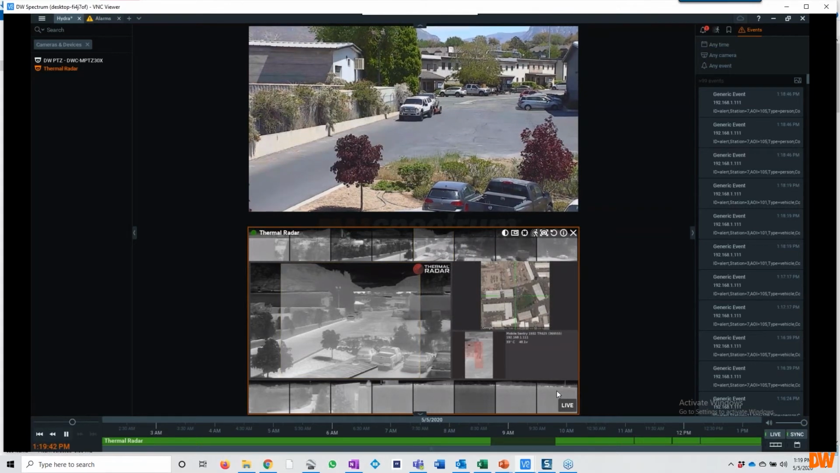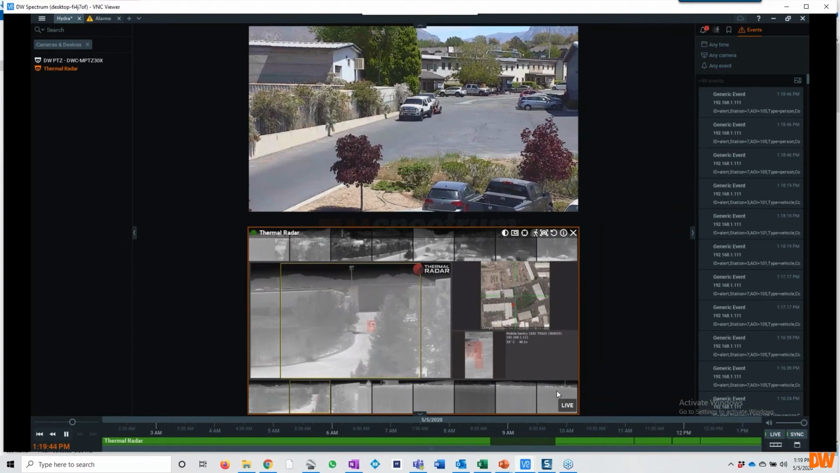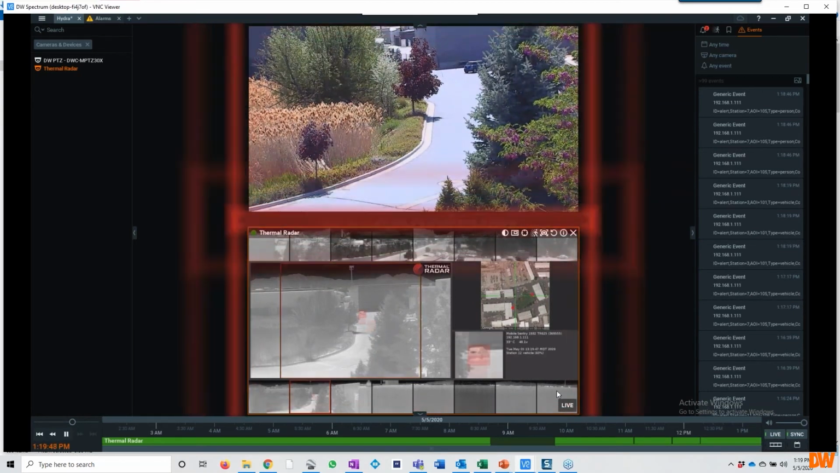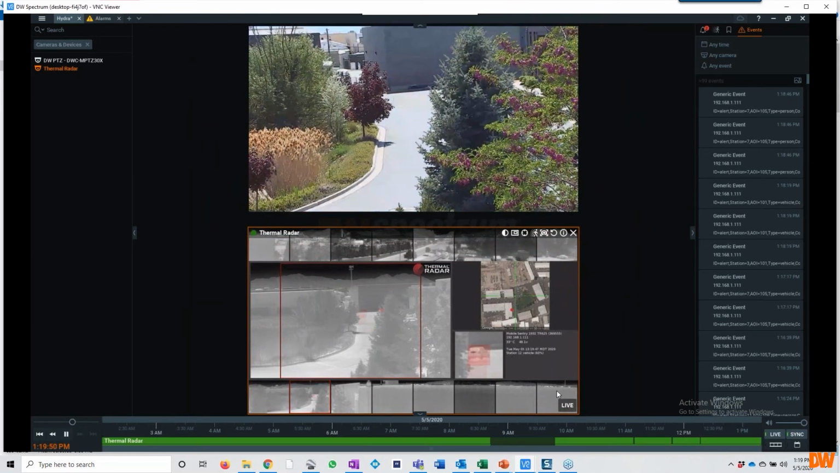We can run fire detection simultaneously as we're running our thermal intrusion detection. That's one of the exciting new features we've added: the ability to run standard intrusion detection for humans and vehicles. But if you say, hey, can we monitor for a fire around our property as well, then we just add the fire analytics to the unit and away you go.